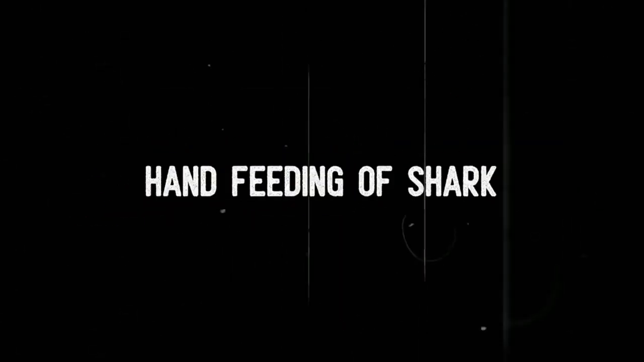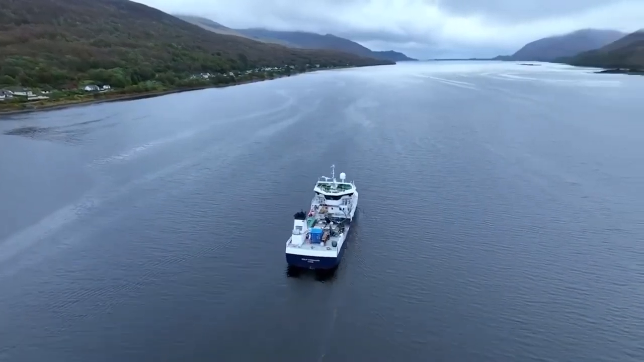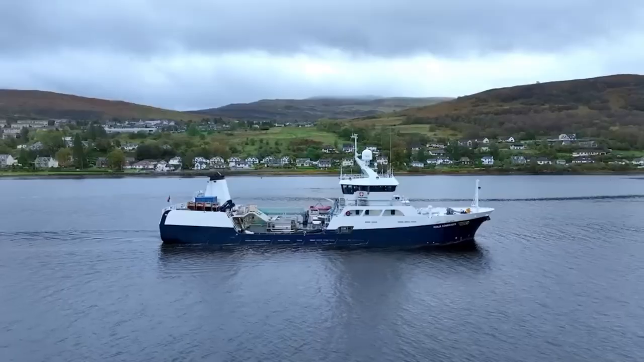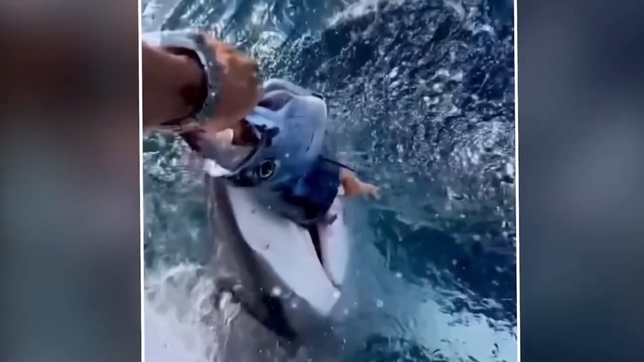Hand feeding of shark. The camera picked up a cryptic sight. It was also very mysterious. That was recorded in the middle of the sea. There was a very peculiar sight that happened to some people on a ship. They were feeding a big monstrous shark with a fish. One of the men on the ship was holding a fish in his hands.